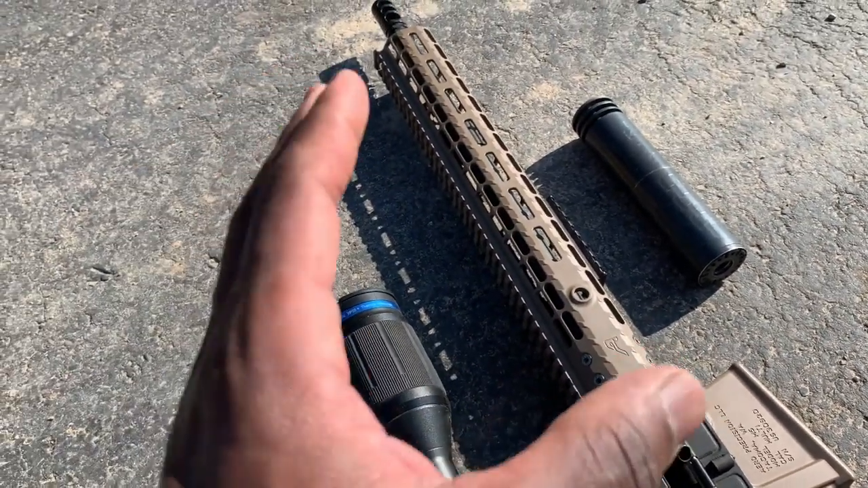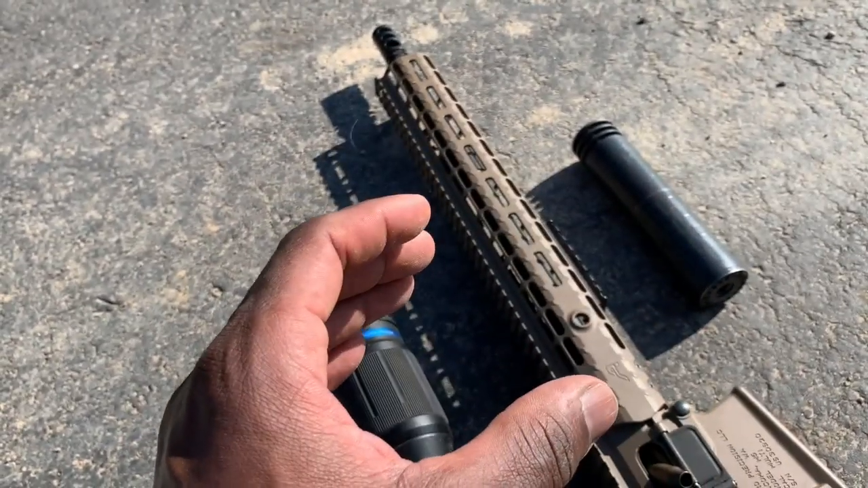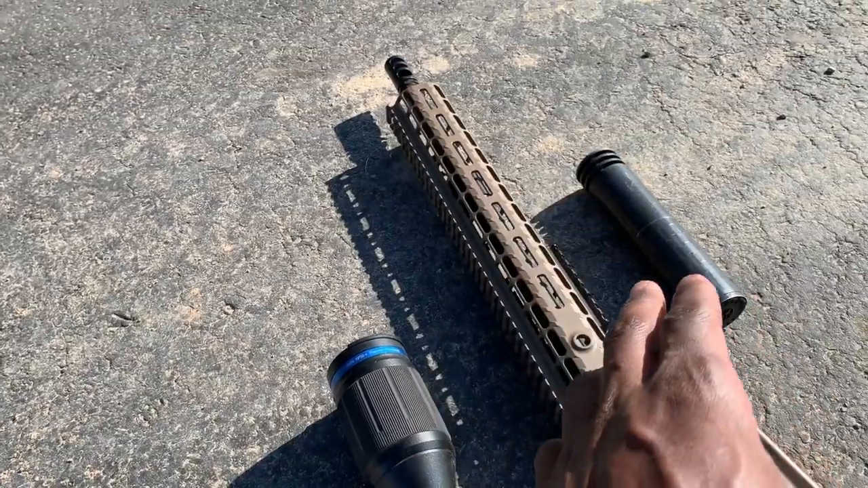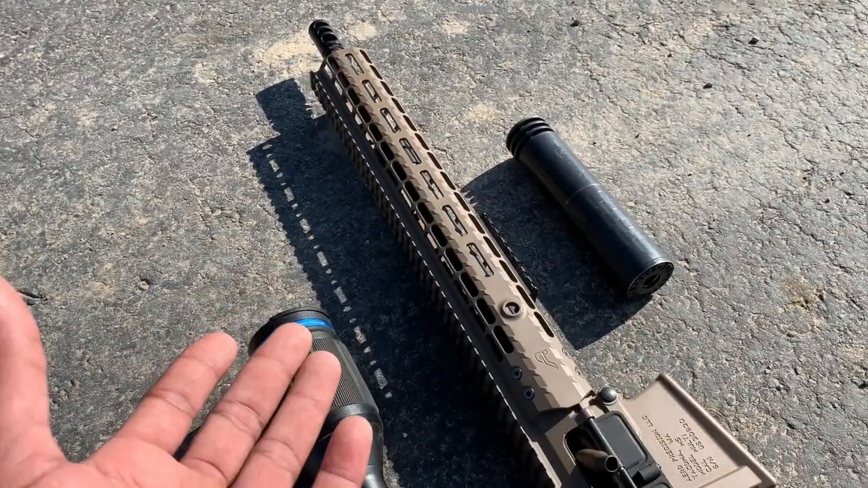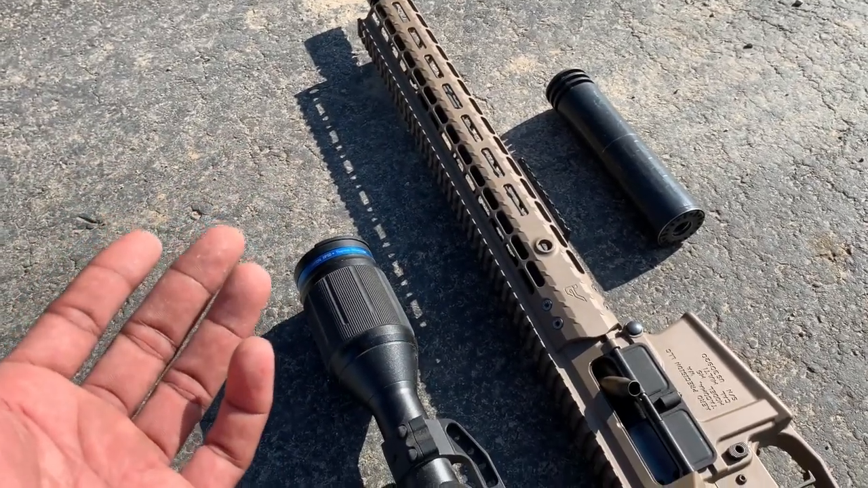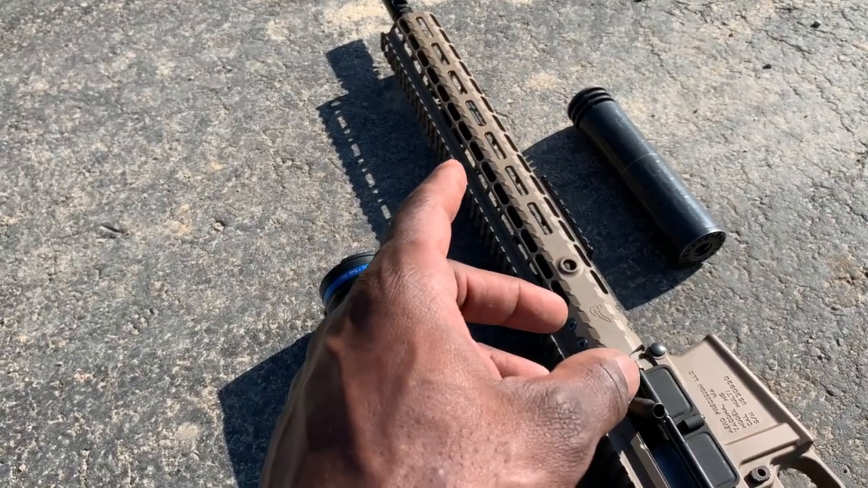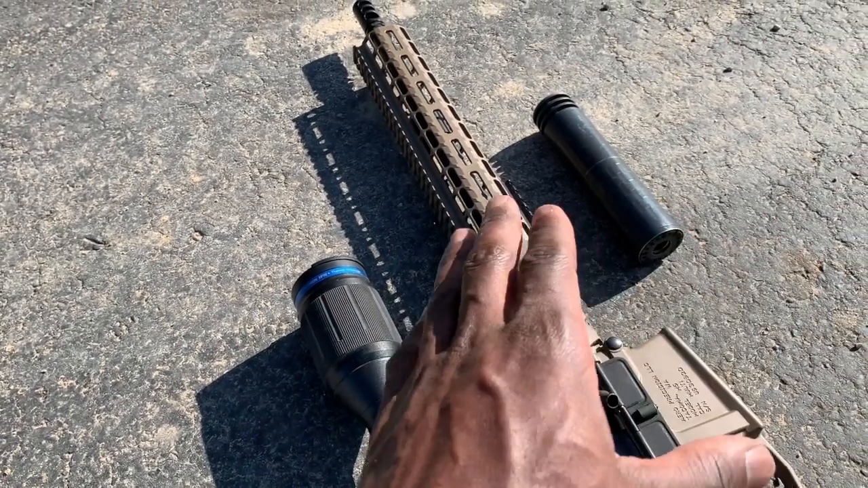It's a sensitive subject, to be honest with you, because I know every suppressor is different, and I'm not sure if the pressure is a little bit different on the Omega compared to the Nomad. Or maybe it was going to happen because it wasn't tuned properly. Who knows? But I will be tuning that gas block a little bit more and try to eliminate this problem in the future.